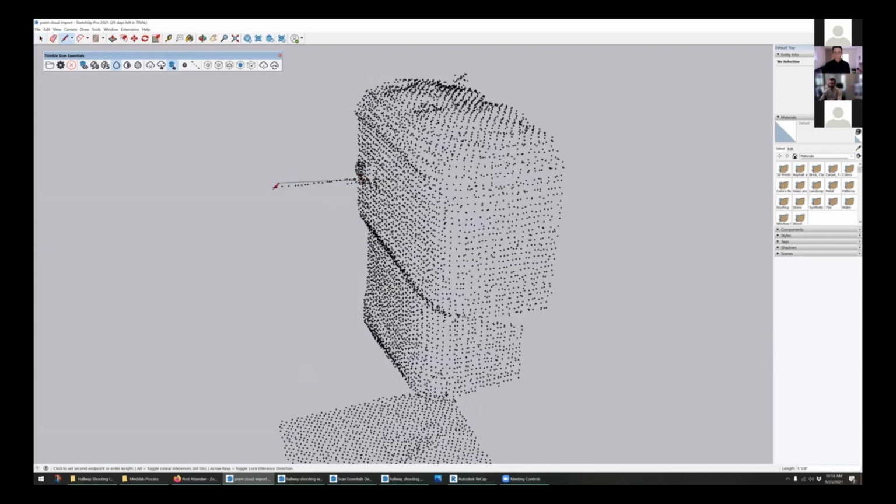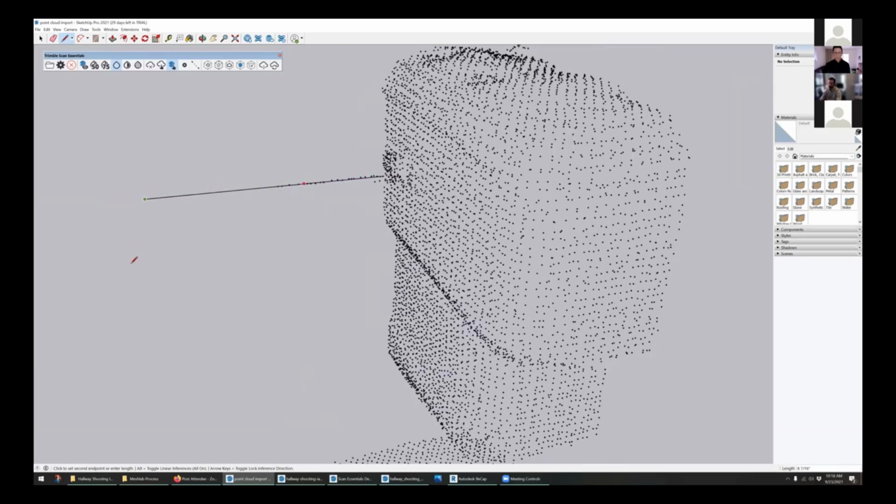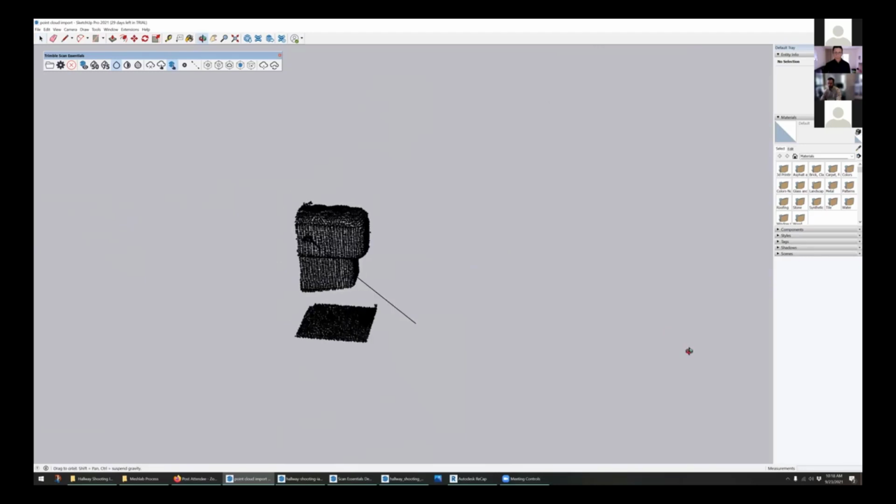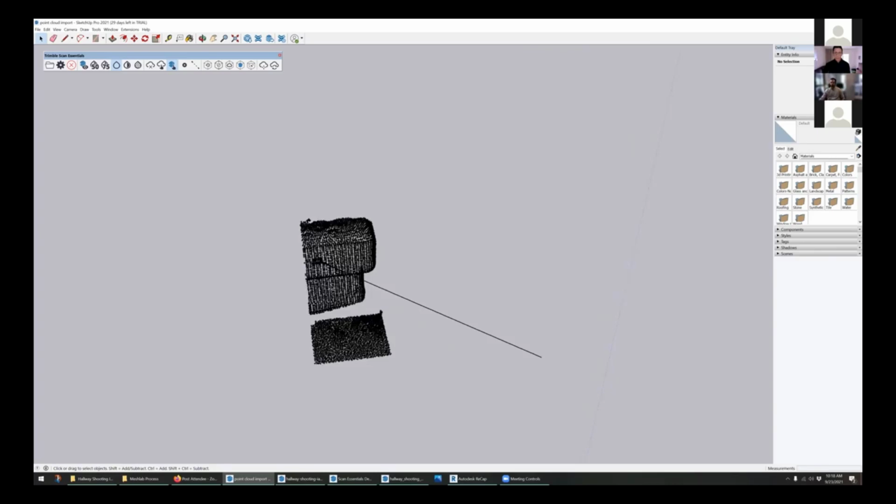And then we can draw directly onto these points, come up with the trajectory that was actually marked at the crime scene, and then we can extend this out in space. And that's going to be a lot more accurate than taking measurements in Recap and then trying to translate those into SketchUp.